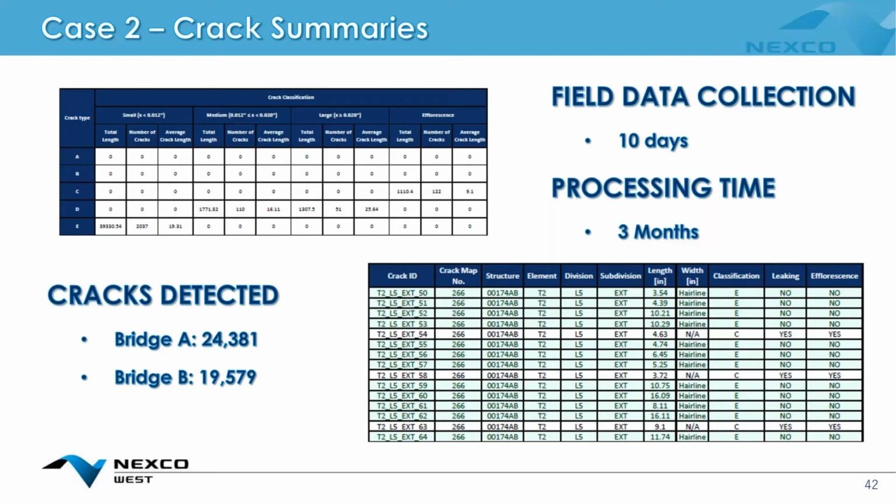So you could see in this construction segment, how many cracks am I seeing? What structural classification type were they? And what was that total length of cracks and the average width of cracks in this section?